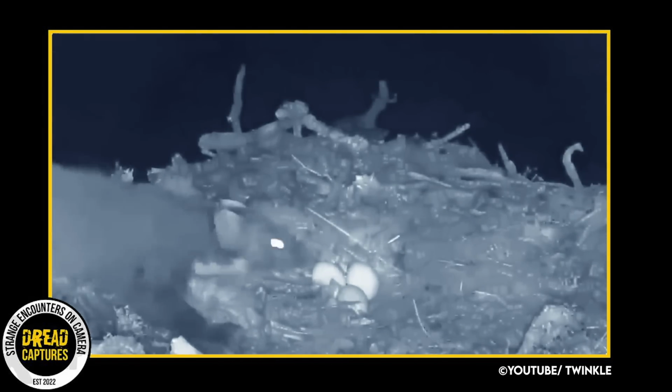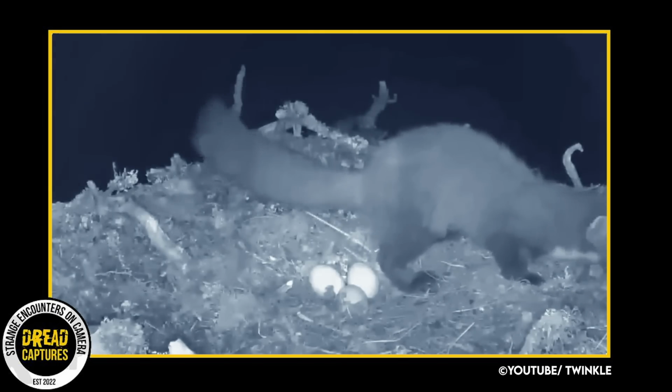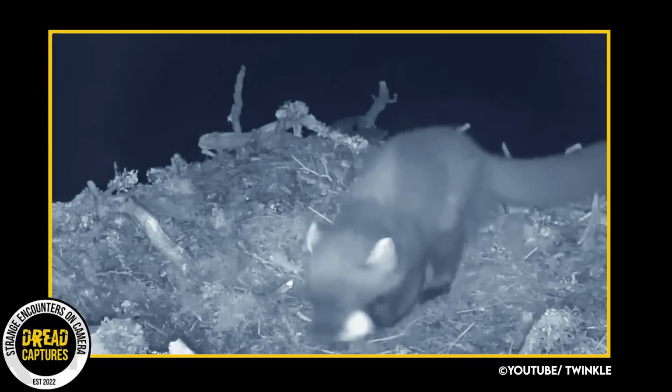This trail camera watching this mother falcon in her nest captures the moment a sneaky martin gets to the nest and robs it of its eggs. One by one, this sneaky little devil pulls them out of there.